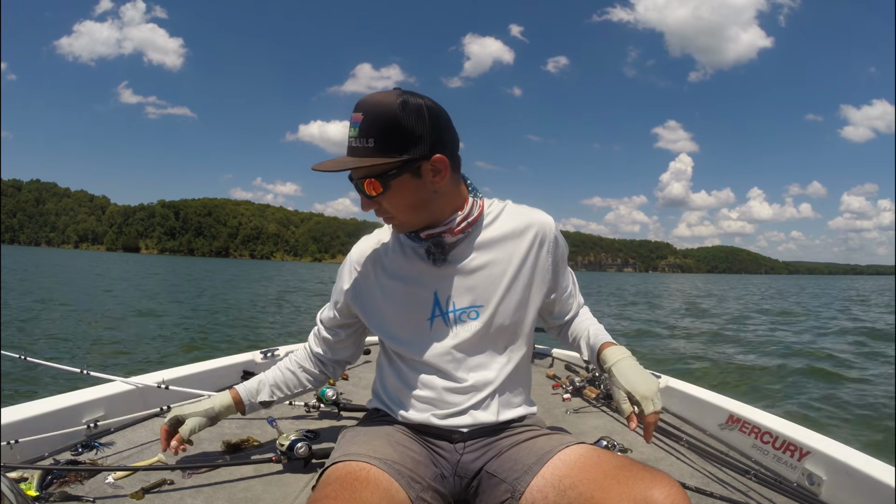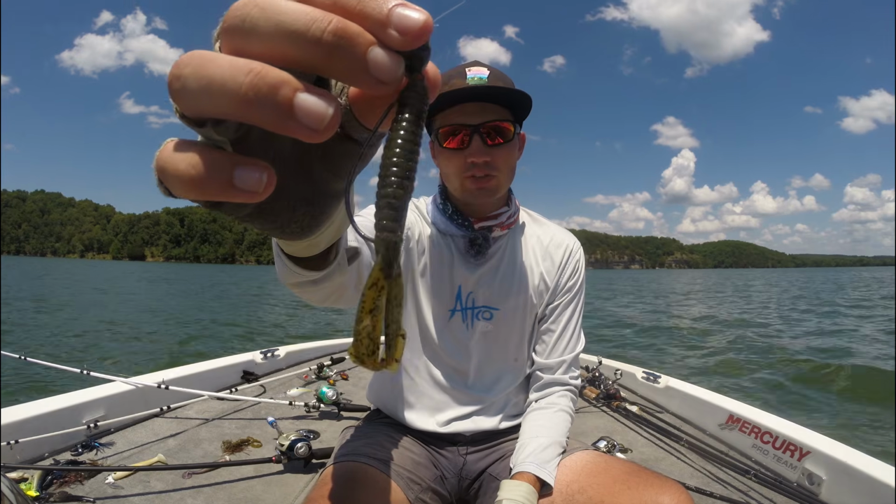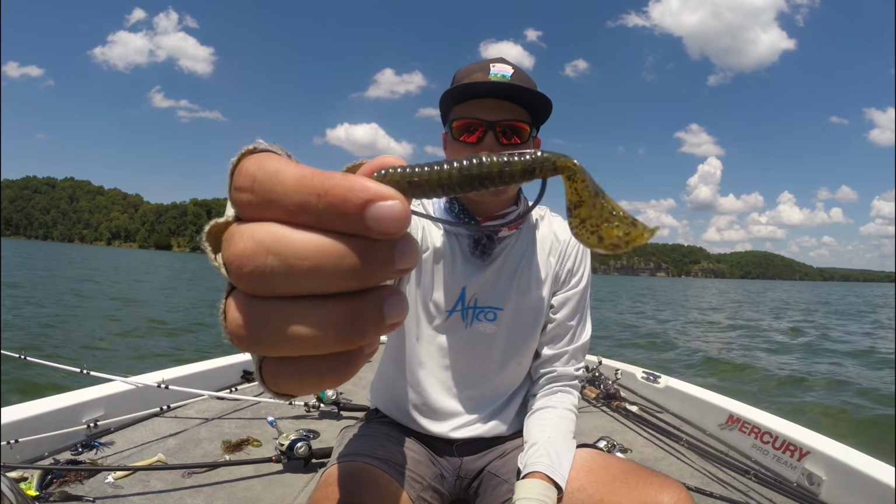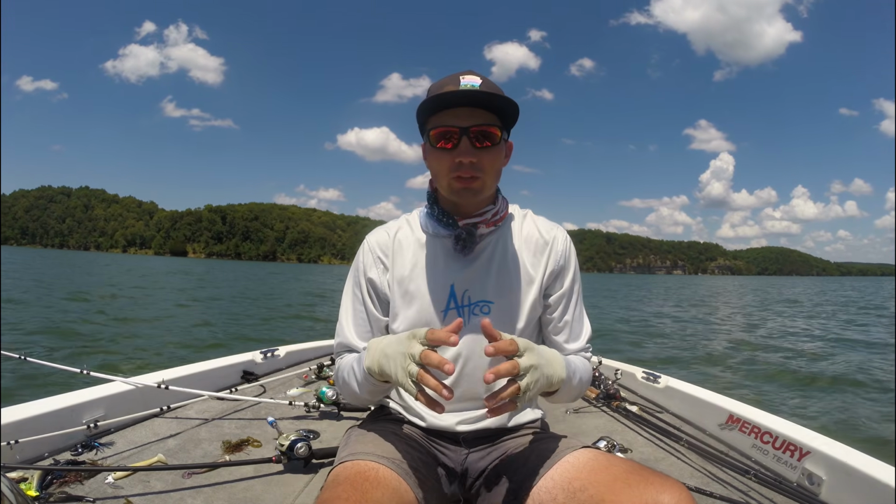And also throw a little wobble head. This is a good bait when you're fishing a little bit shallower offshore and those fish are in the rocks. So that's just a little structure bug by Strike King and a little menace scrub there. So great baits, and those are the baits really that I'm going to throw when the fish are tight to the bottom.